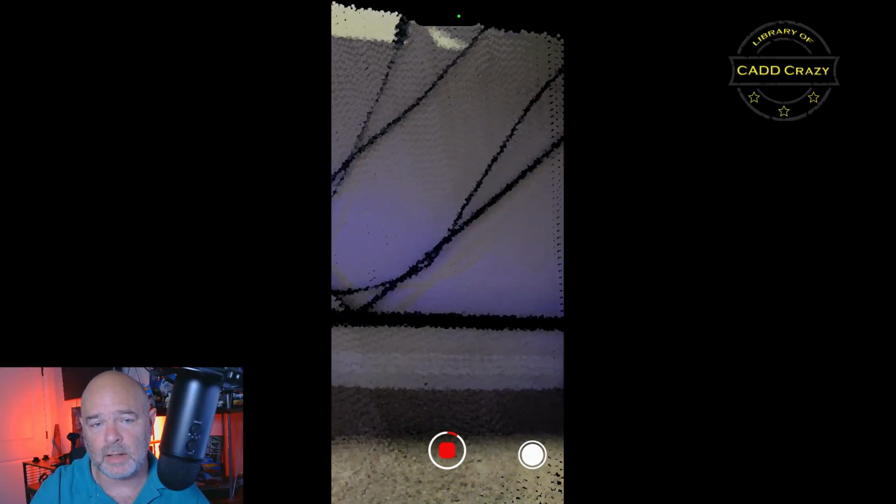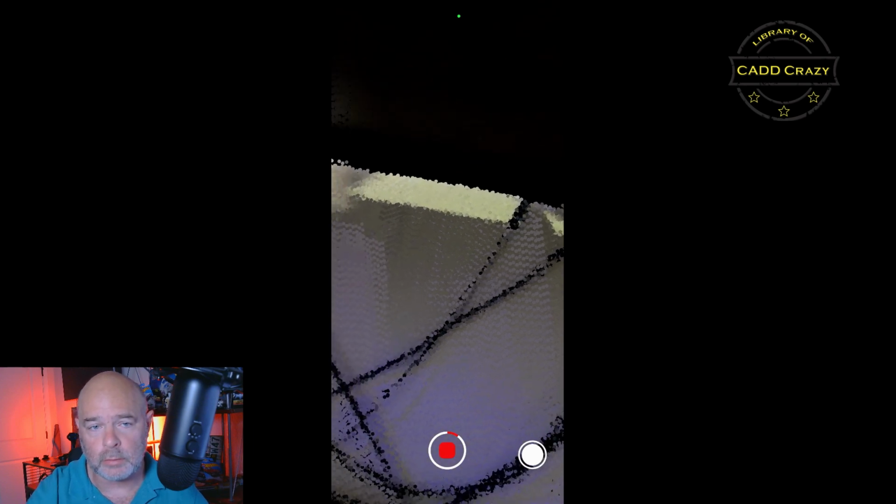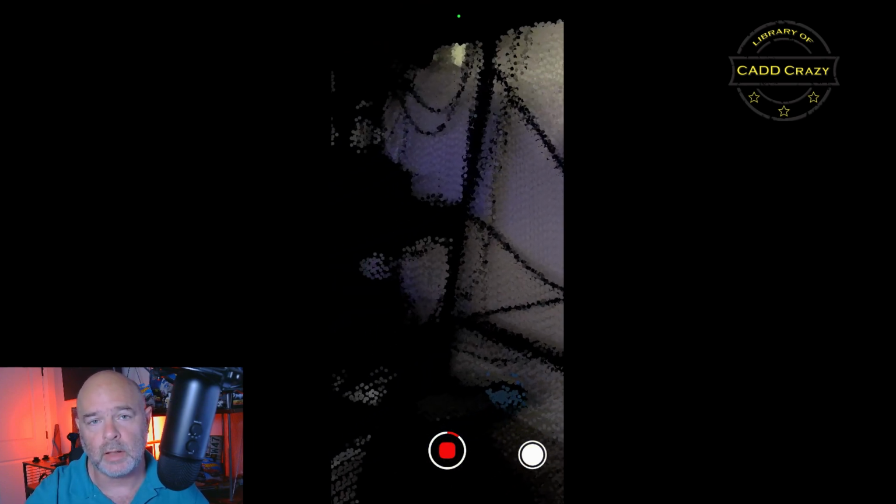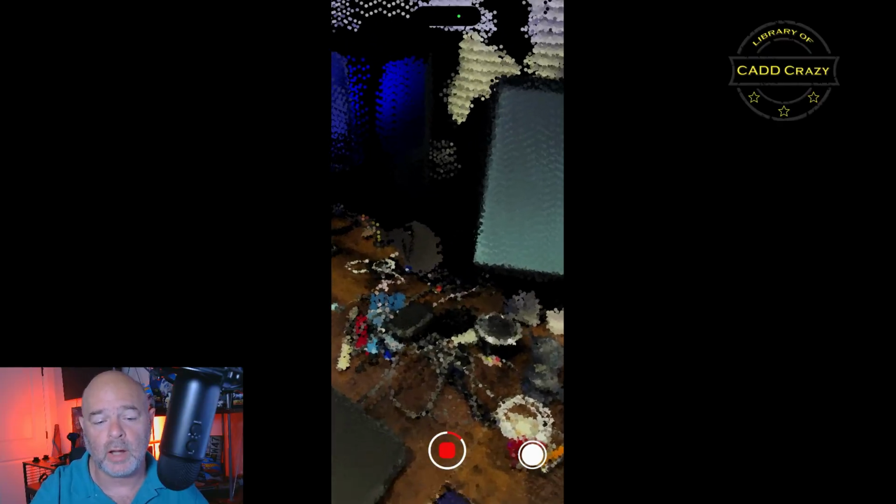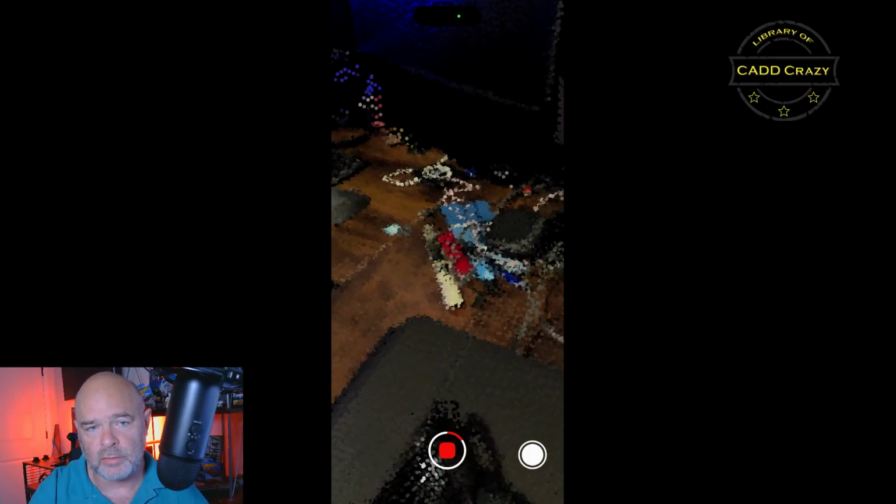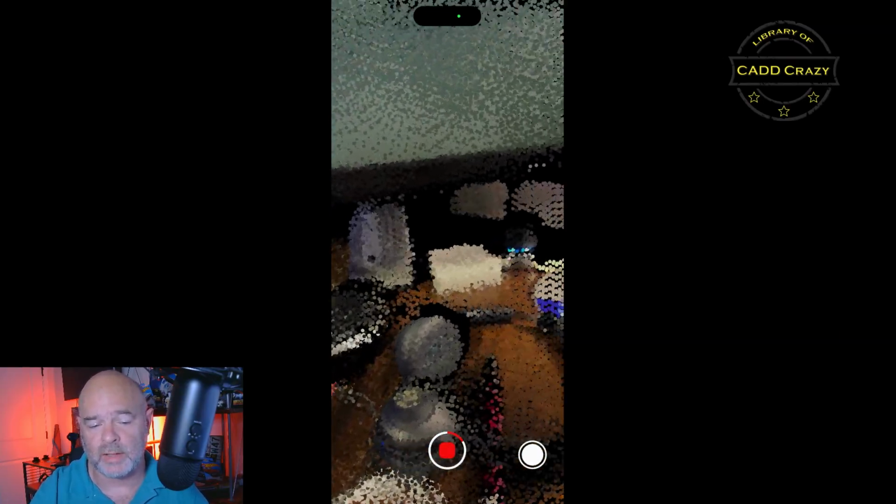So if you need to get underneath something, then you're going to have to get on the floor and point the laser scanner in that direction. In this case, we're scanning underneath my desk, and now we're scanning on top of my desk. And as the video shows, it will start capturing all this data.